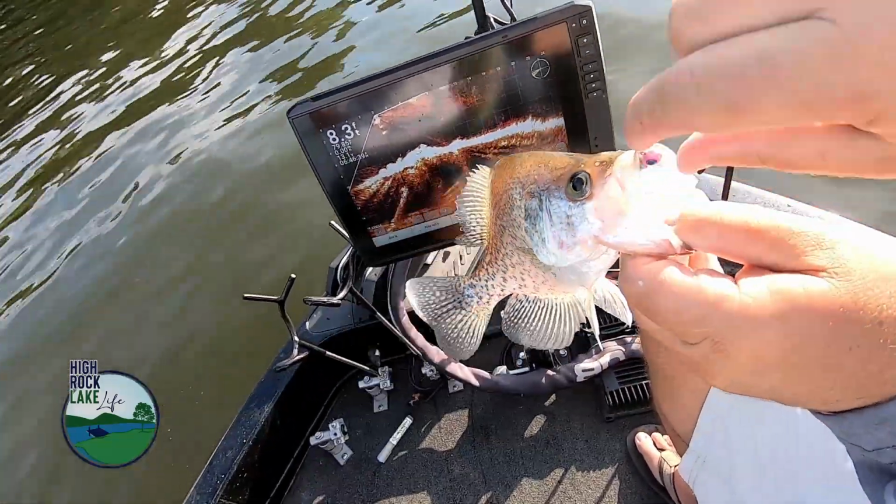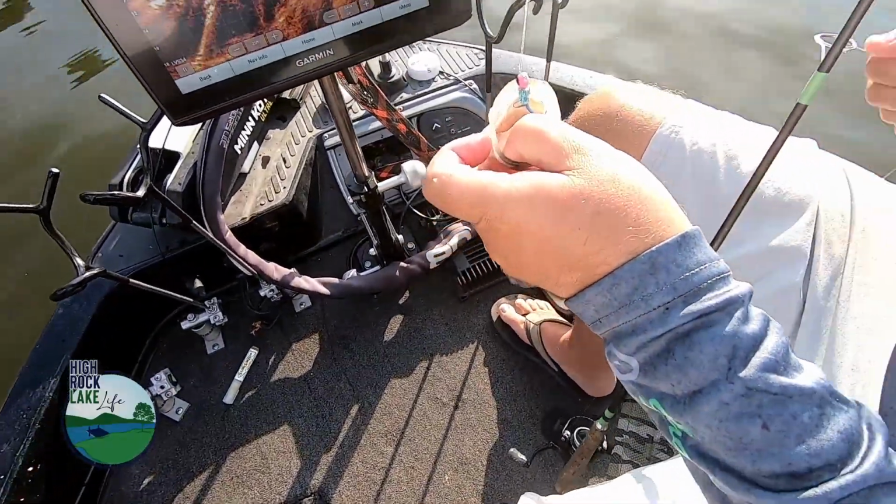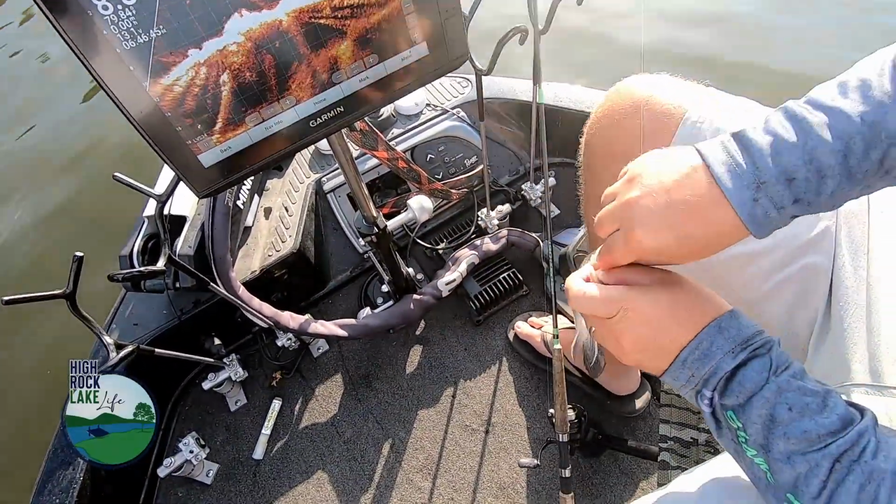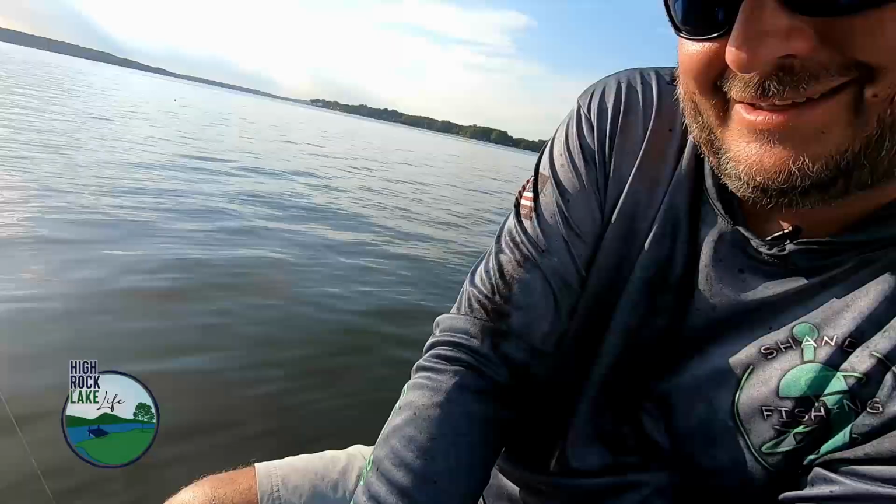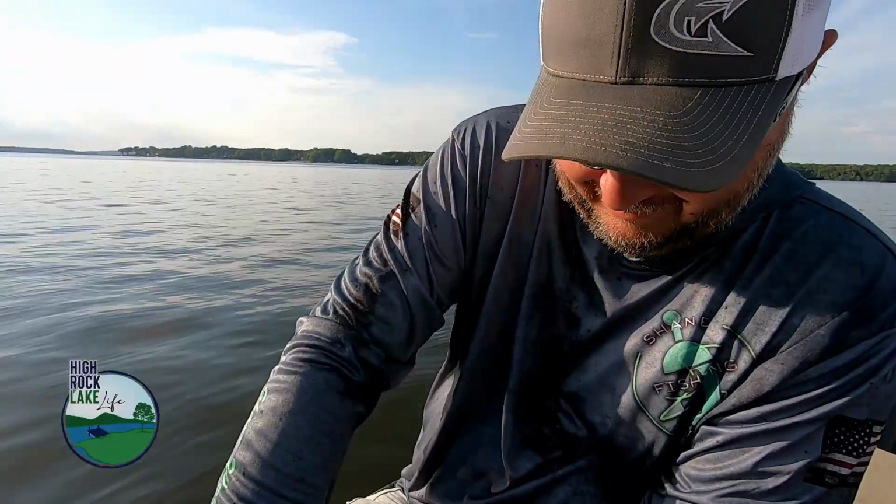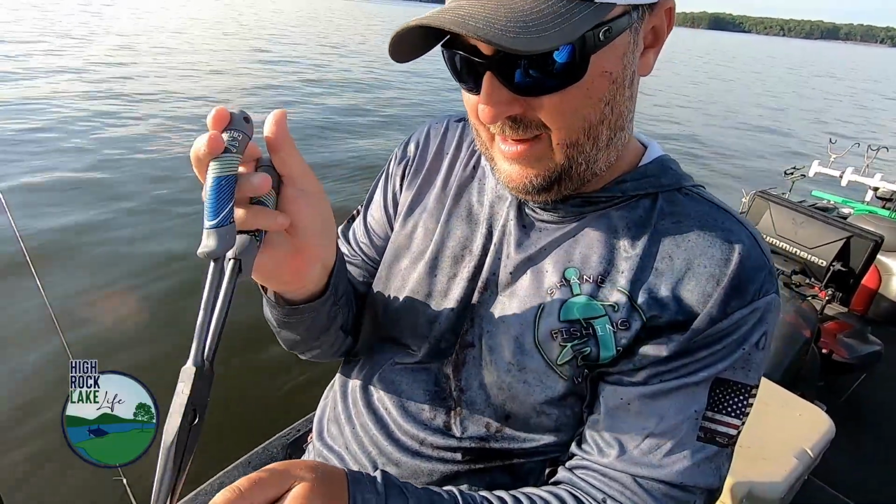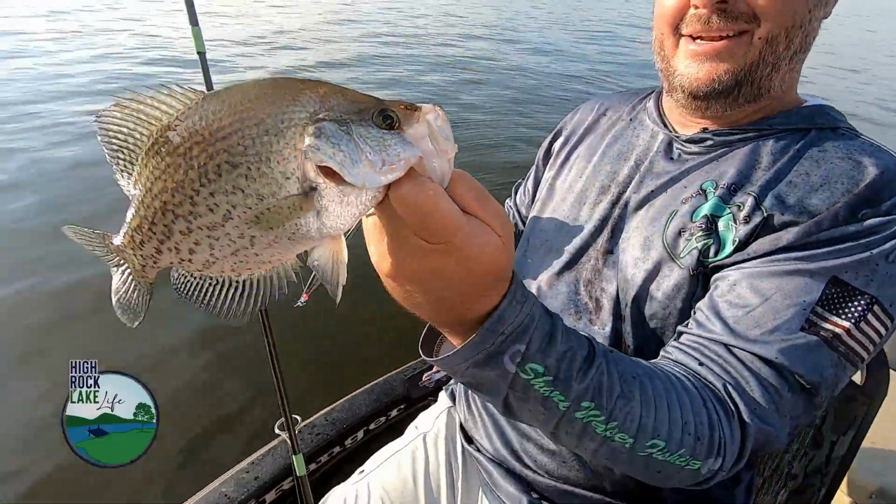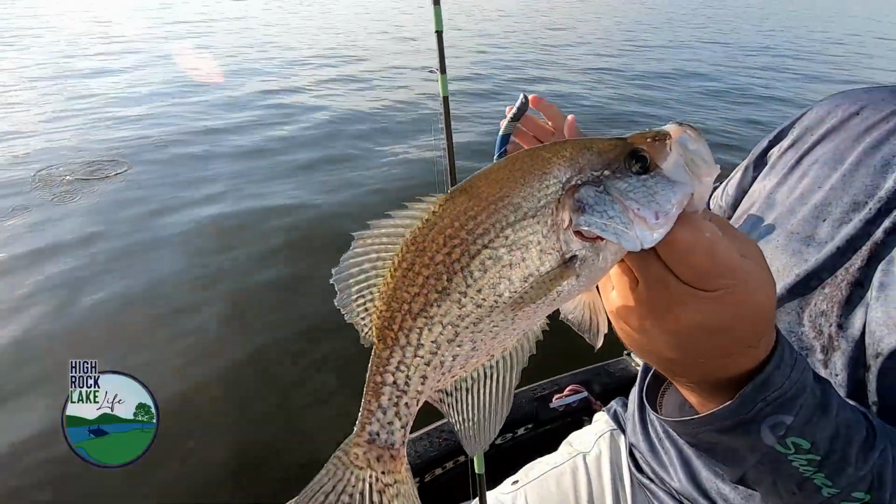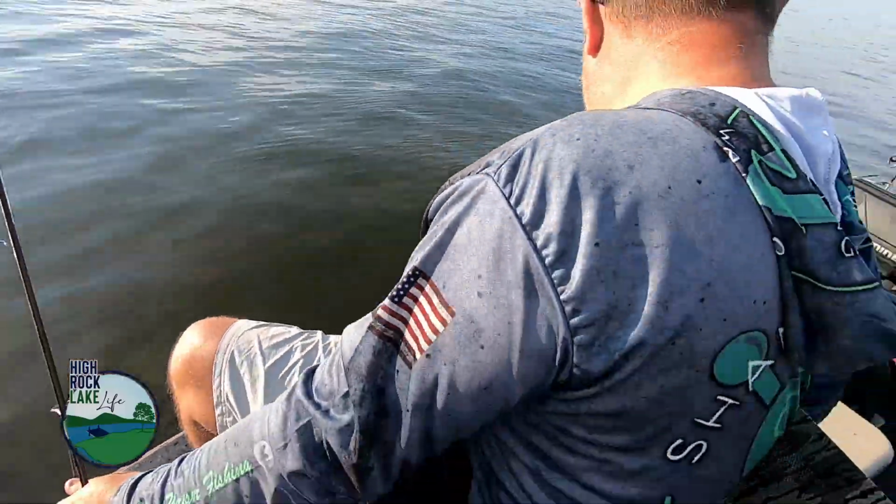Oh wait, he was stuck. He wasn't coming off. He was hooked right up in the top like he should be. Sometimes they get a hold of that thing and they couldn't come off if you wanted them to. That's a nice one. Nice black crappie. See if we can get a few more of his buddies to go in there with these.